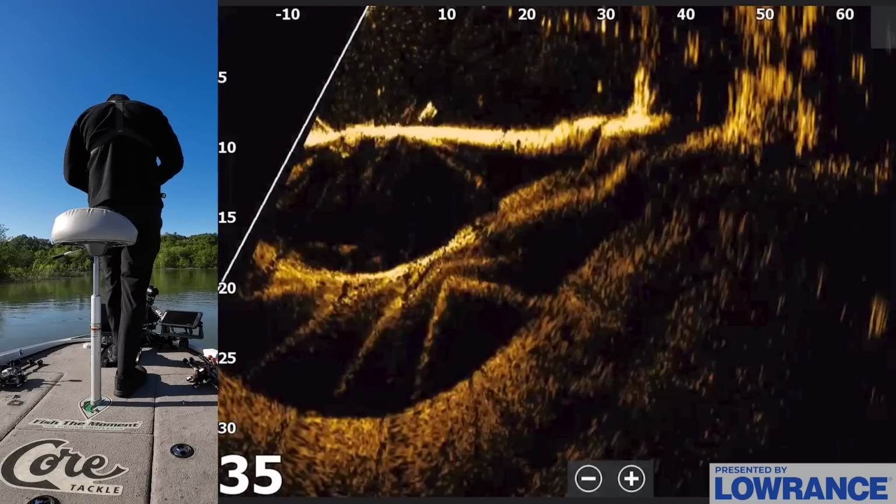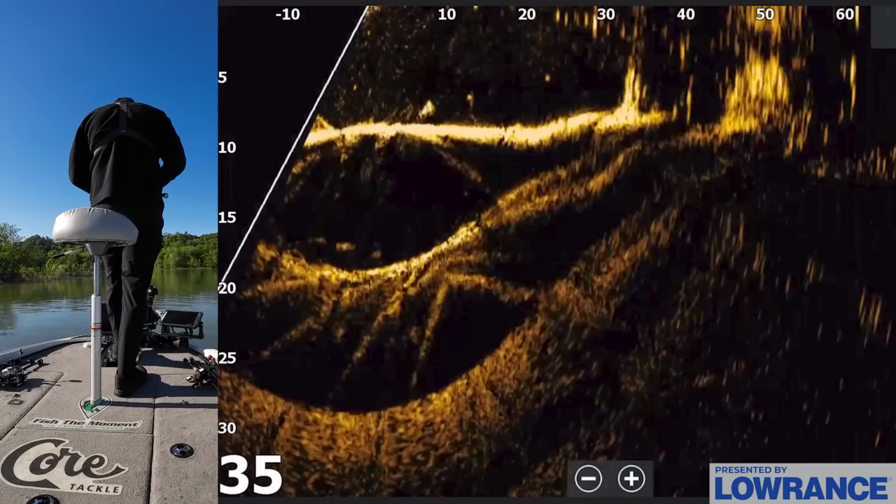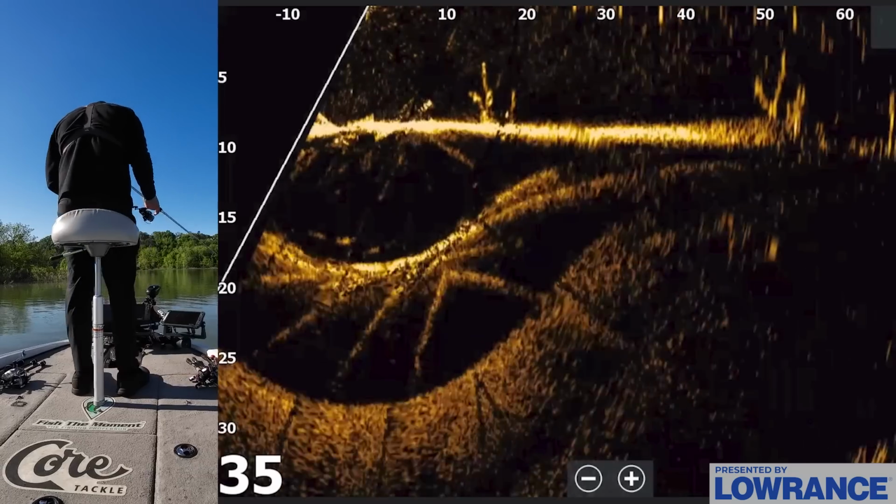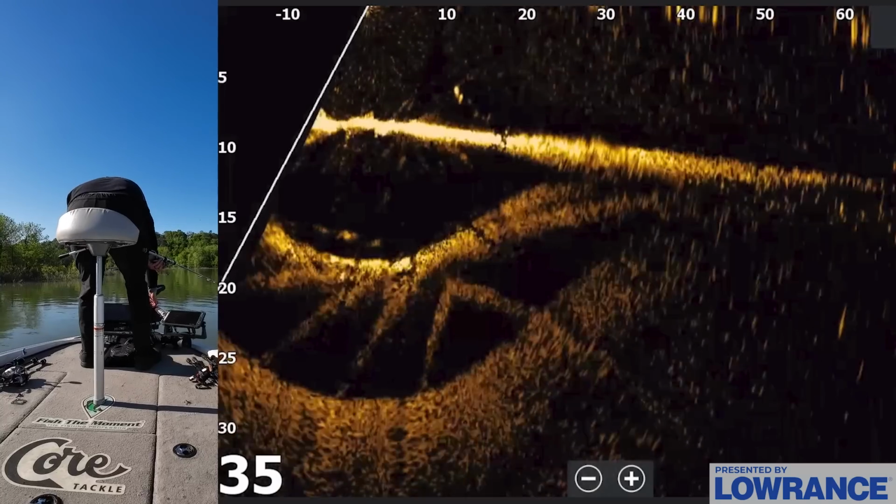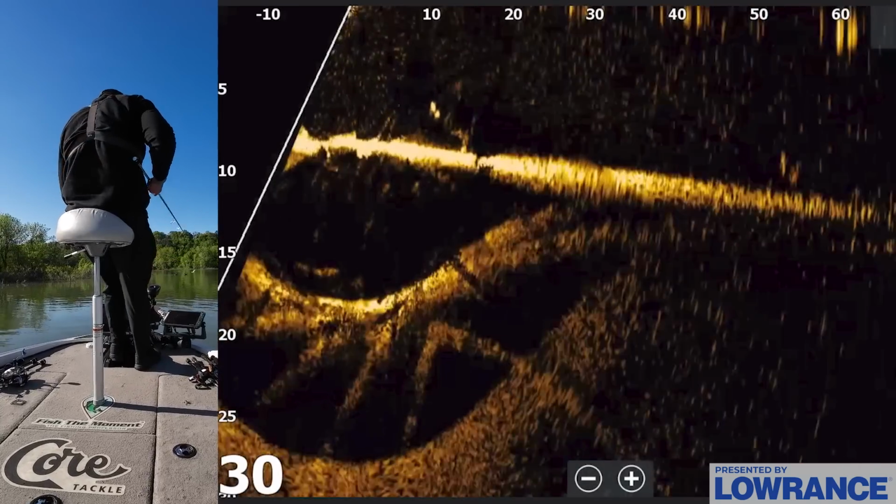And this is cool because it's up here in like 10 foot of water, but you can just find these fish normal as well and just target them. But there's more fish around here. I'm seeing a few. I gotta kind of lock in here now that we caught one. So let's switch this range down to 30 feet. It was a little bit deep.